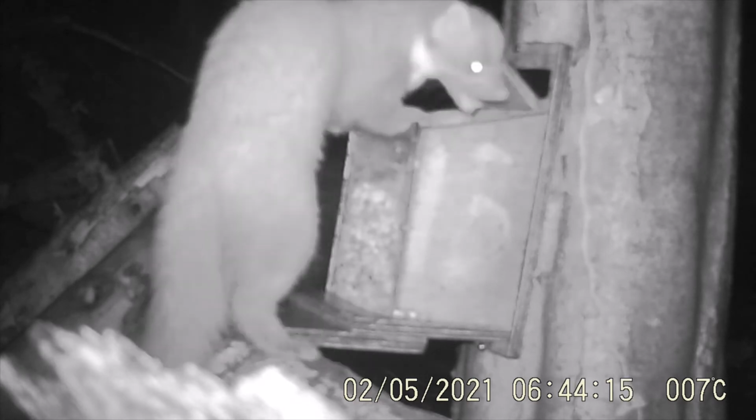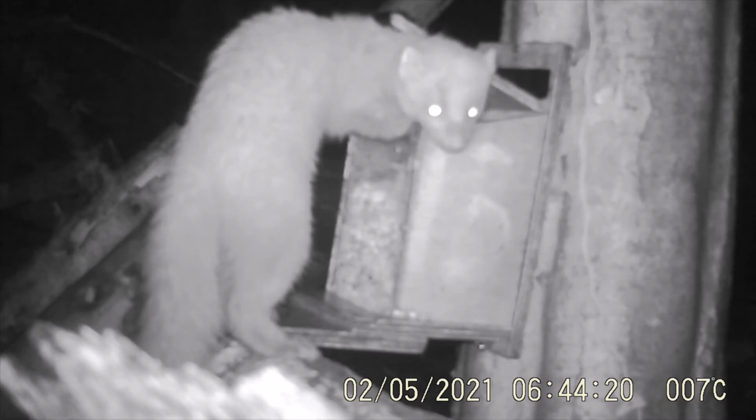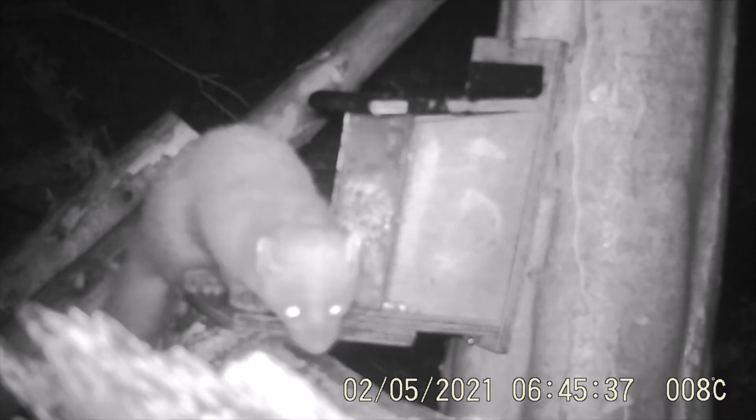Now this chap, this is the male. You can see it's a lot bigger, a lot rougher around the ears. He's pretty much in and out fairly quickly whenever he turns up at the feeders. He's got a lot of territory to patrol. You don't generally have more than one dominant male in an area, and he'll have probably a number of females within the area.